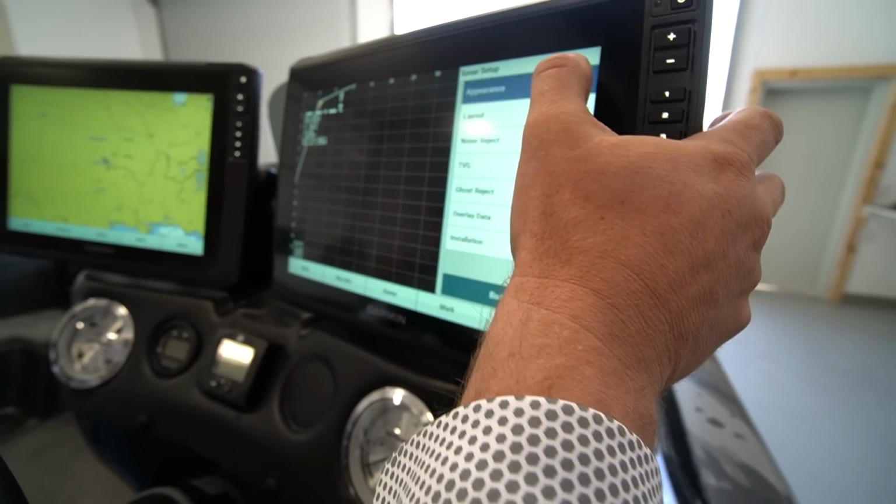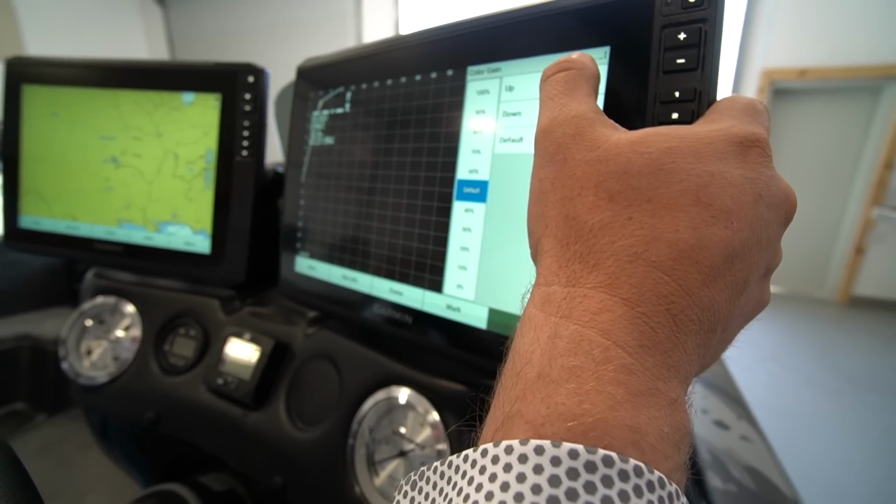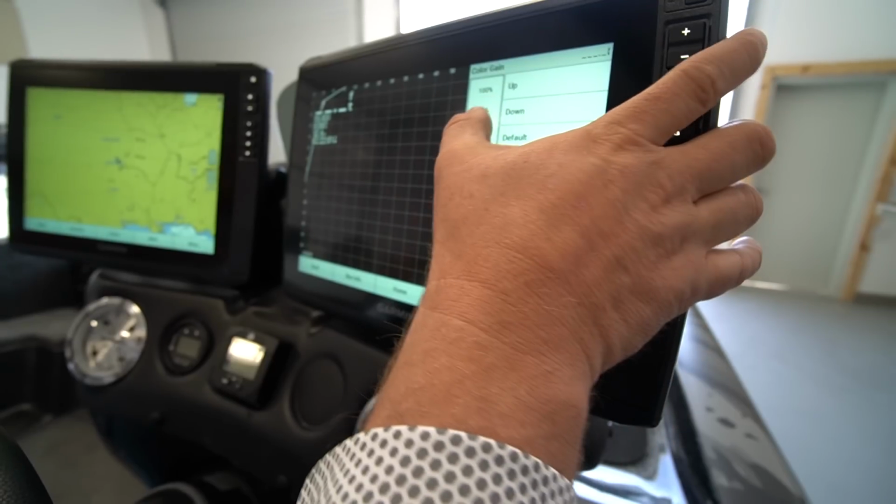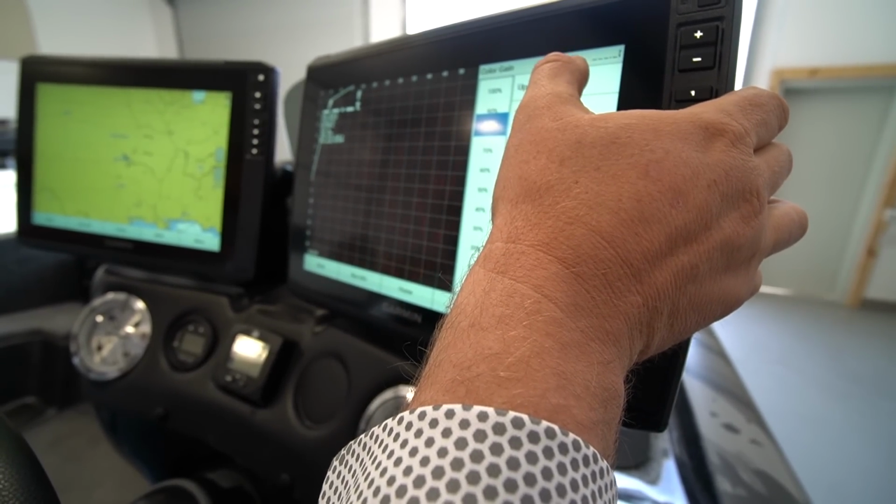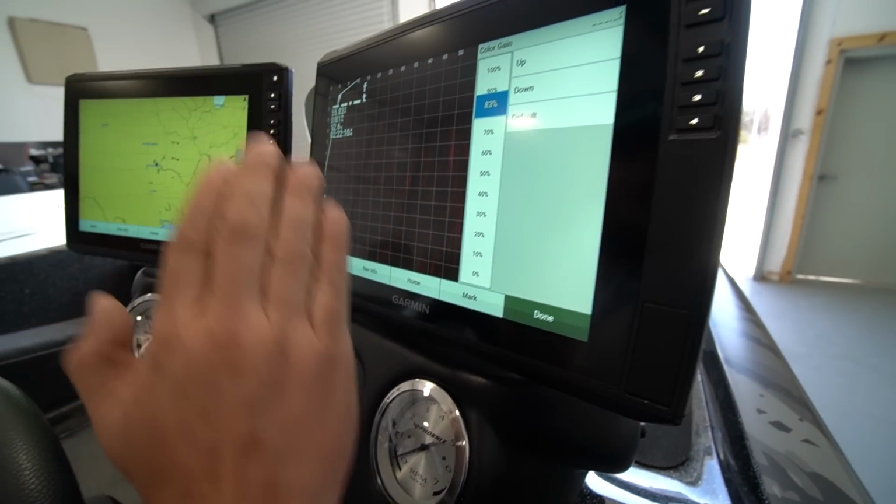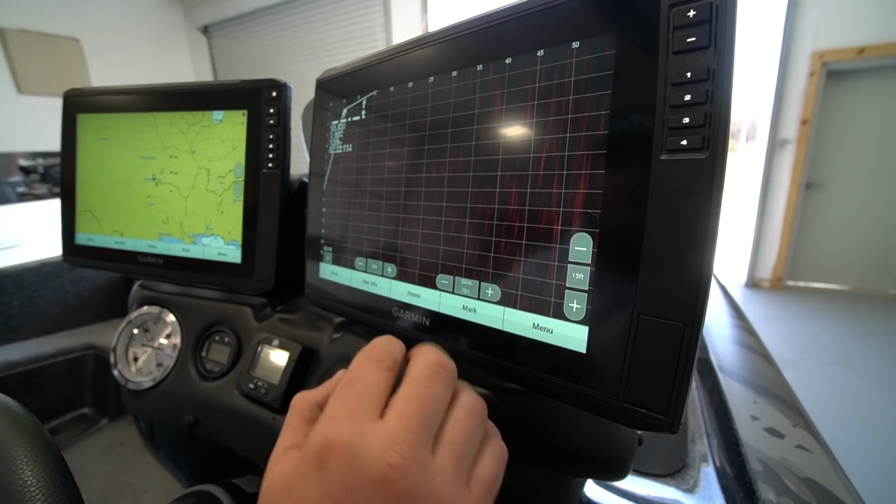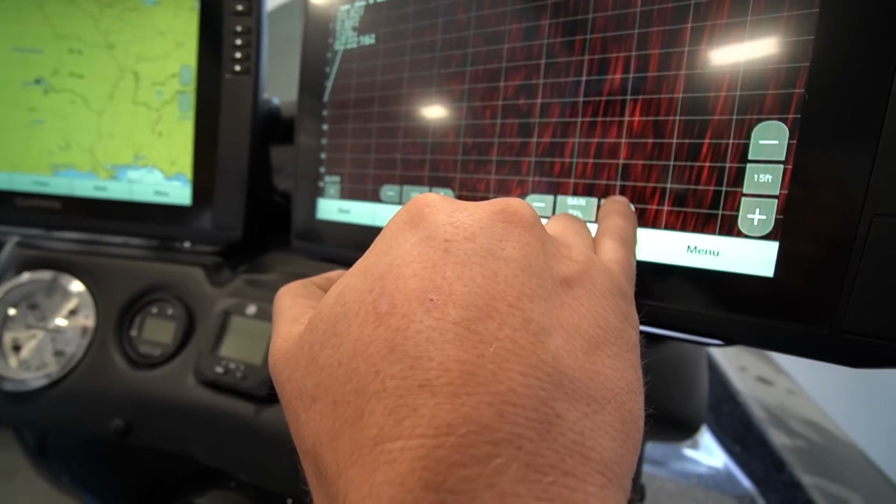Then what you're going to do is go to appearance and hit your color gain. Instead of having it on default, you're going to crank your color gain up into the 80s to 90 range, somewhere in this range. Now it's going to vary from day to day, so you can play with it. Sometimes I'll take it all the way up to 100. From that point, now you're going to take your gain and adjust it to how you want it throughout the day.